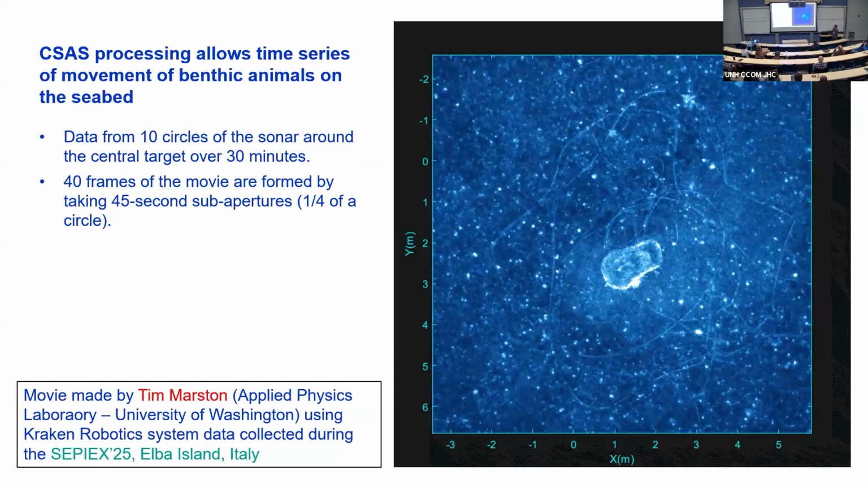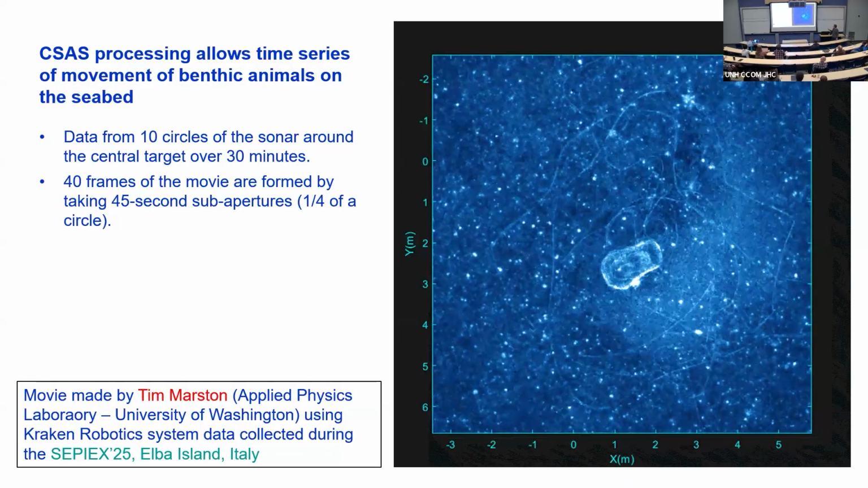So what's going on here? Tim took 10 circles. The sonar is moving 10 times around over 30 minutes. He's actually forming sub-apertures over a quarter of the circle, just like we did with linear SAS, and we made our movies of the internal waves moving back and forth. He's doing it around a circle. So he ends up with 40 frames over 30 minutes going around an area that's 9 by 9. This is a target, and this is just a cable connected to the target. And these, what are those?